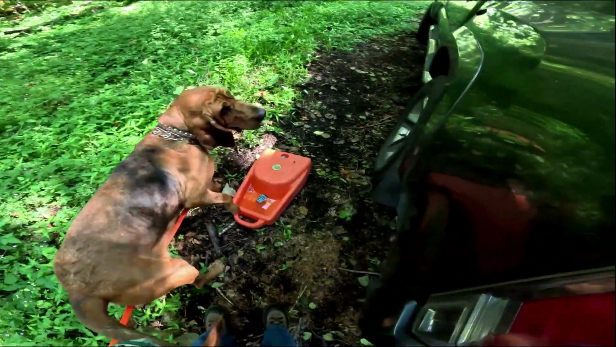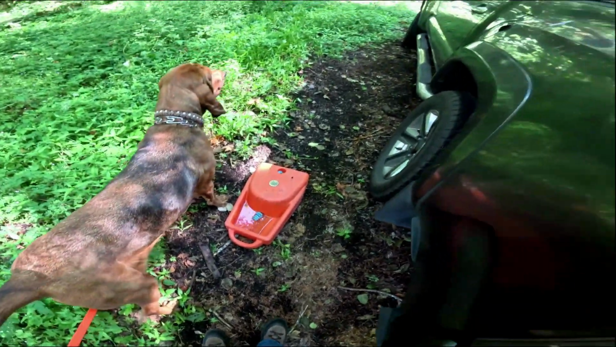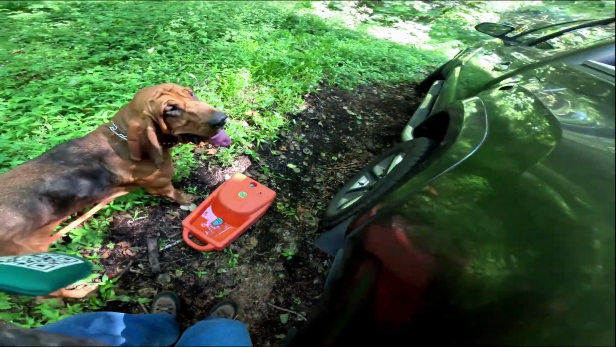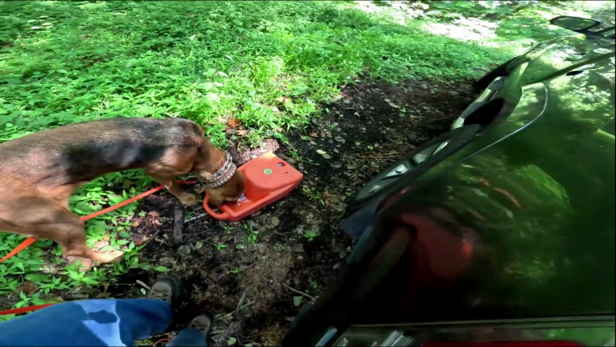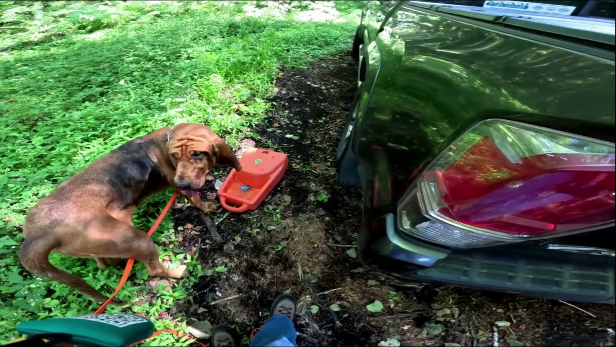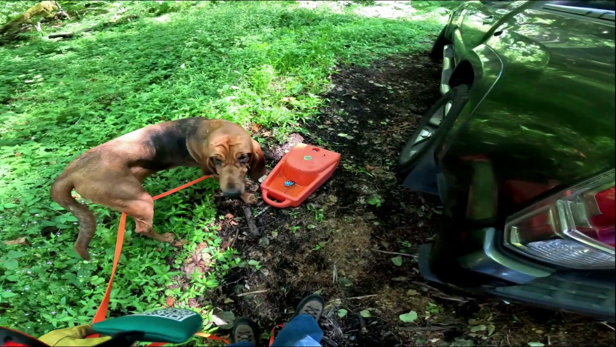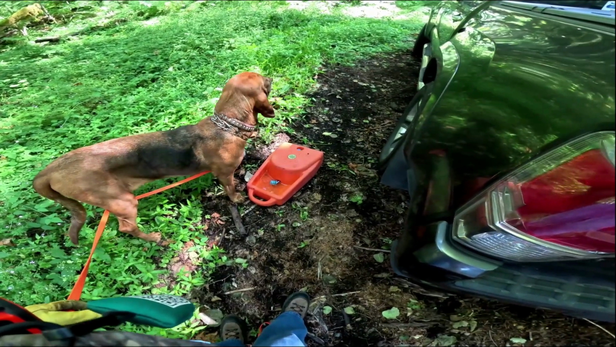Hey, come on. You want some water? Too exciting with cars going by? Hmm? Come on, let's water up. Hey. There we go. Not bad. Dad did good. Dad did really good. That was a perfect hike.